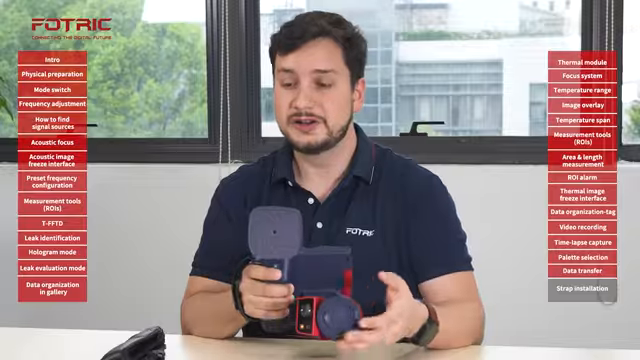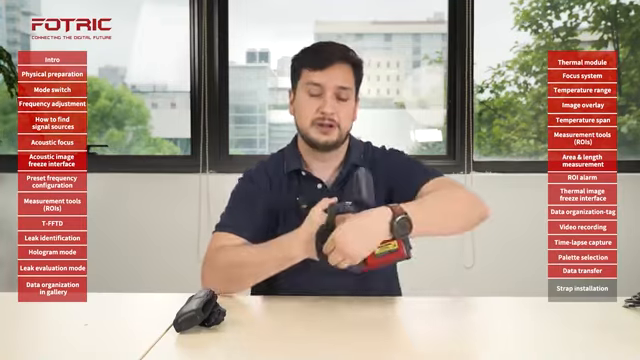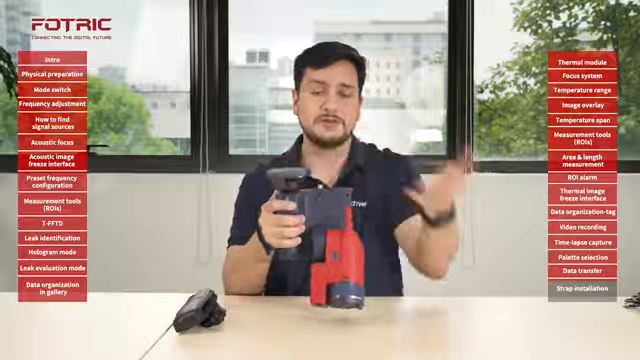The proper adjustment of the hand strap of the camera will make sure that the camera will feel comfortable and the operation is going to be easy. That's why we're going to open, adjust, make it tight, pass in the knuckles, and that way I can use the camera even with just one single hand in different positions and for different types of applications.